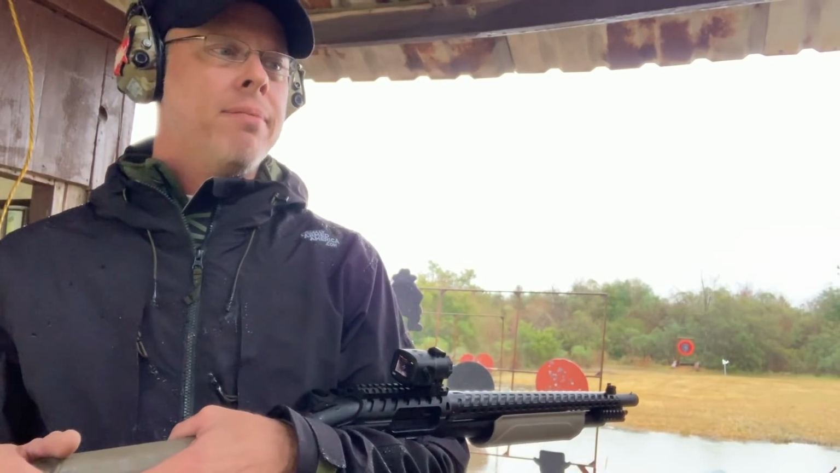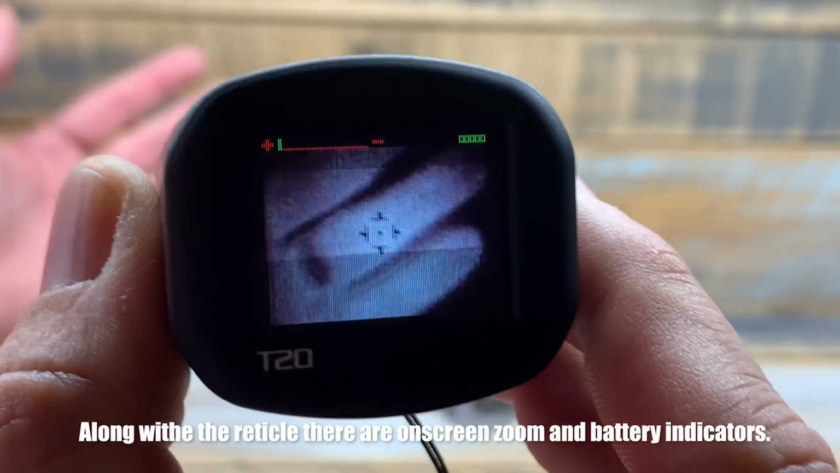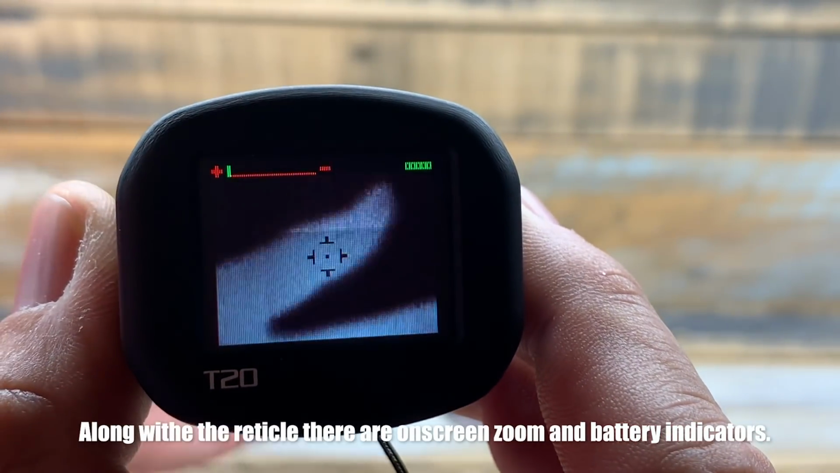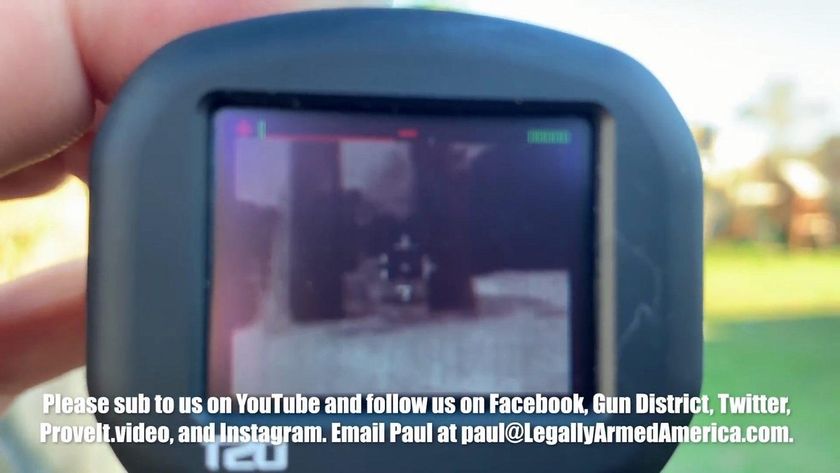Check them out. Torrey Pines, go check them out. The T20 is a brand new unit that they've got. Very cool unit. I see this as a home defense around the house, kind of a ranch type thing, being very, very effective. Something you guys definitely want to check out if you're into the whole low light, nighttime thermal imaging type thing.